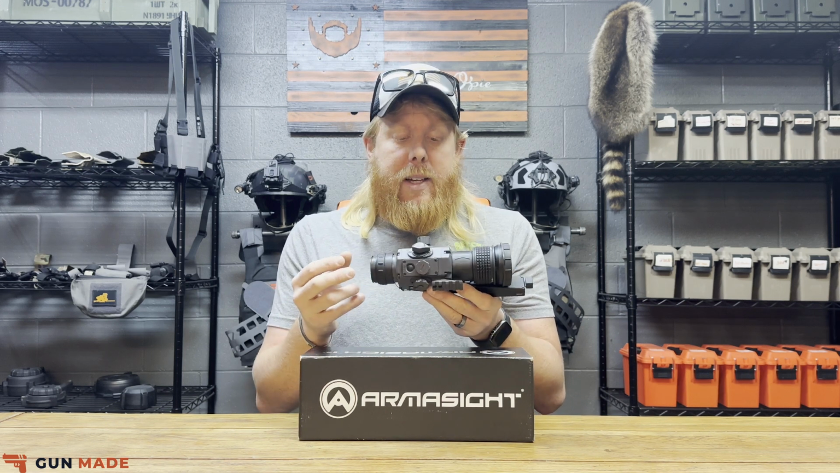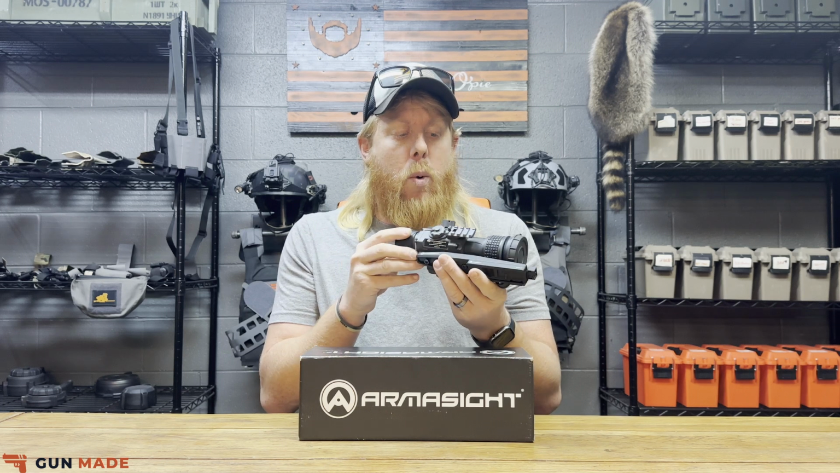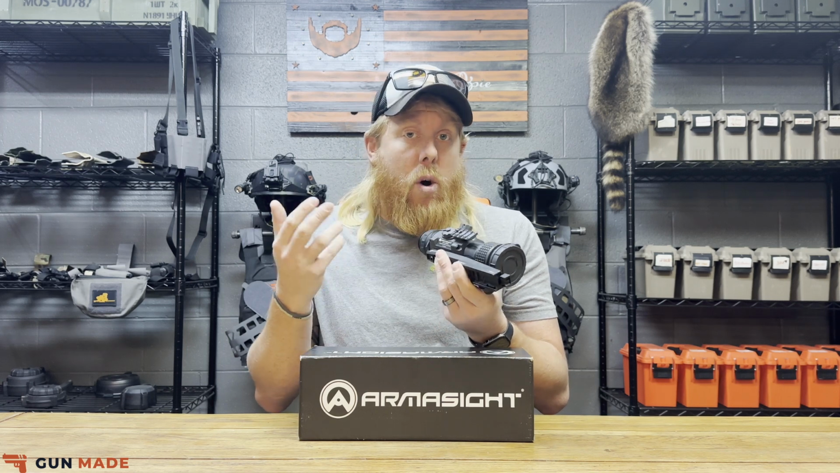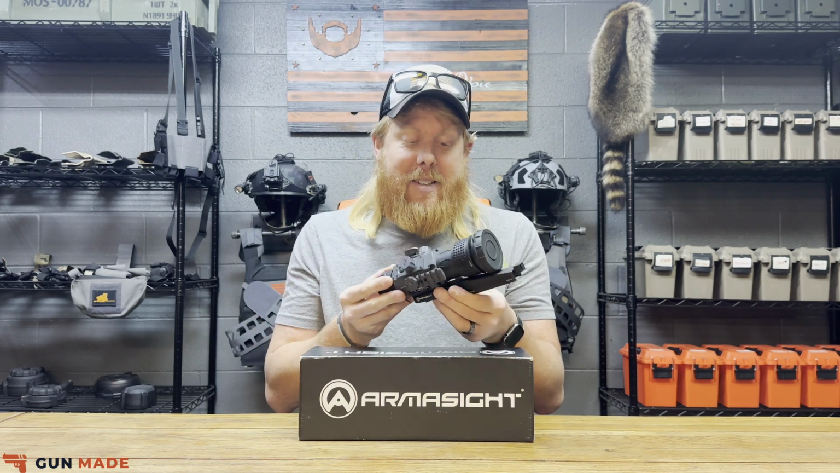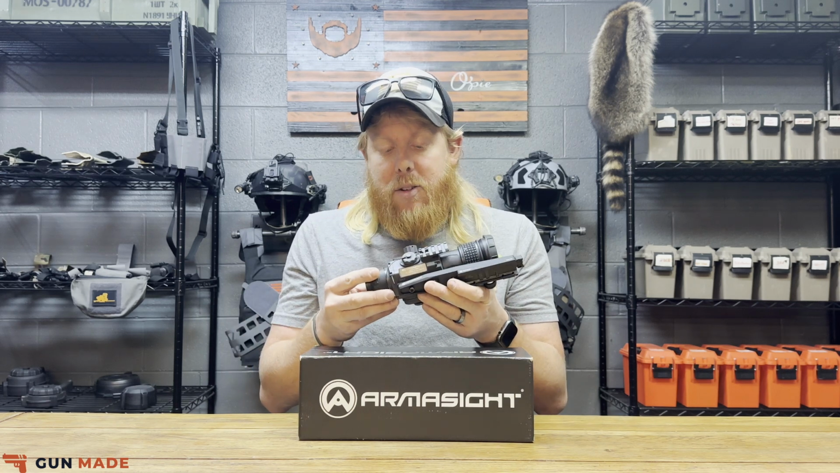So when we look at this thing, number one, you do notice that you have a Picatinny rail here on the side. That way you could quickly add an illuminator that they sent out with this kit, the light, laser, or anything of your choice, maybe even a red dot if you wanted to completely get your rifle sideways and use it for a quick access like that. But very cool that it already has that built into the housing itself.